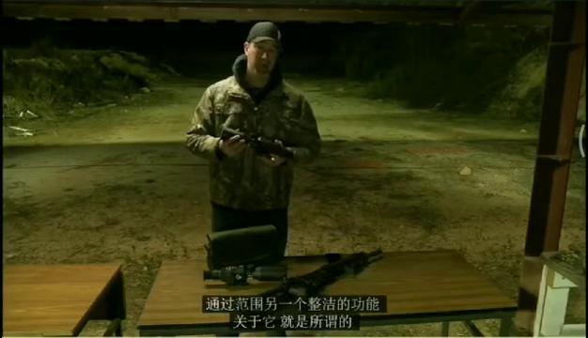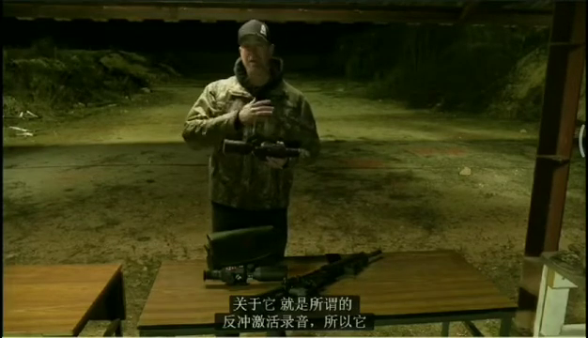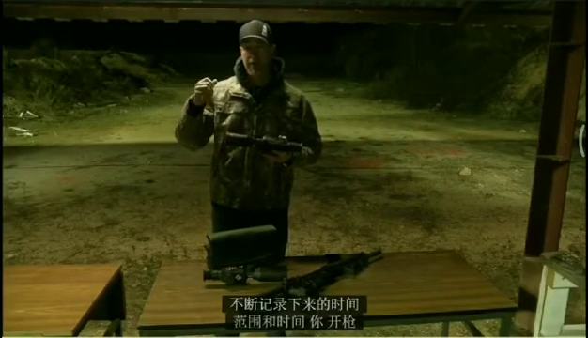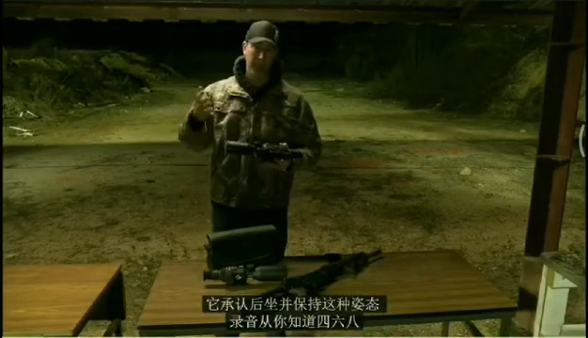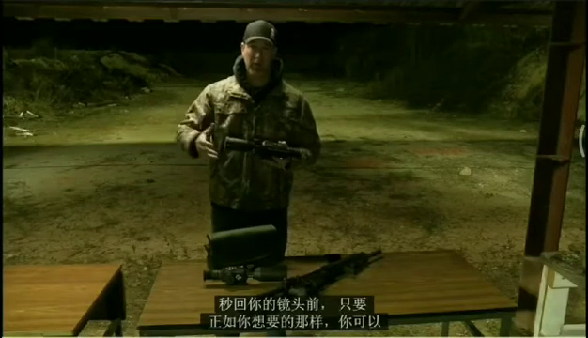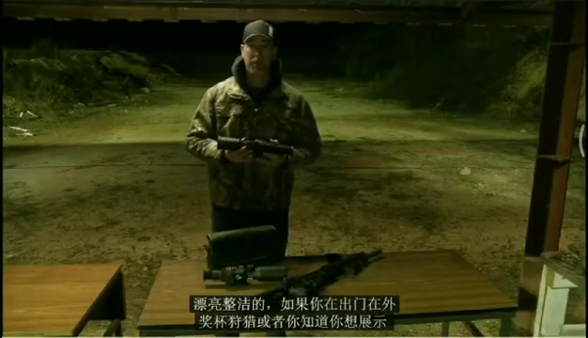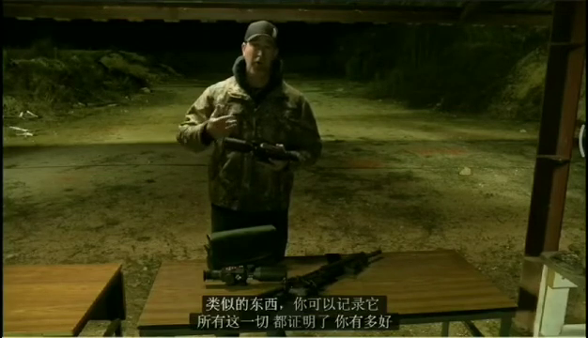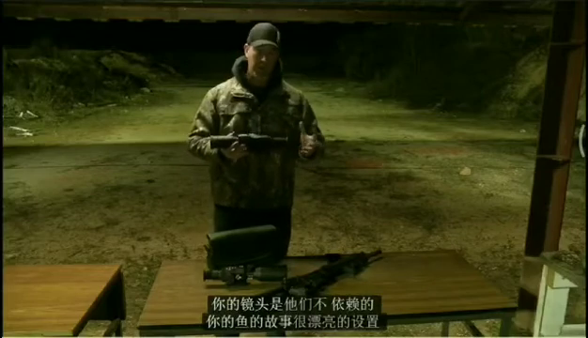Another neat feature about it is what's called recoil activated recording. So it's constantly recording the whole time the scope's on, and when you fire a shot, it recognizes the recoil and keeps the recording from 4, 6, 8 seconds back before your shot to as long as you want forward of it, and you can change all those in the settings. So pretty neat if you're out on a trophy hunt, or you want to show your buddies a shot you made or something like that. You can record it all, and you've got proof of how good your shot was, so they're not relying on your fish stories. Pretty bitchin' setup here.